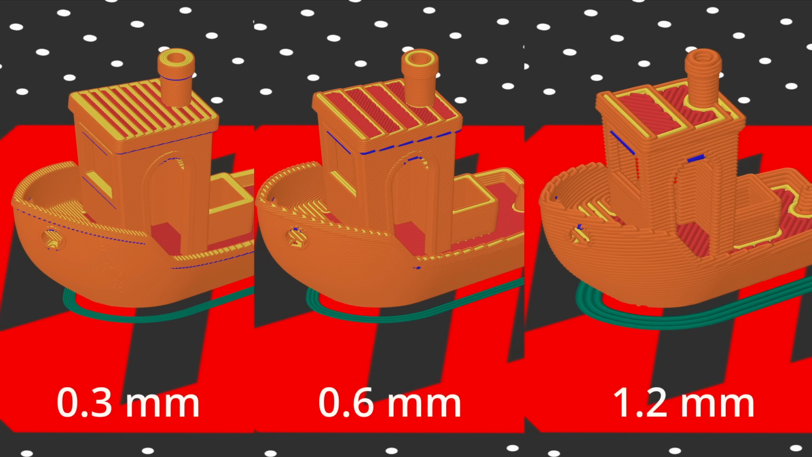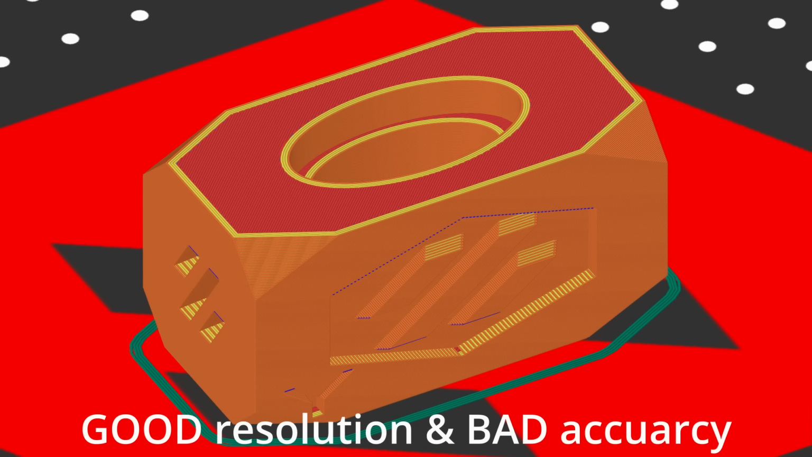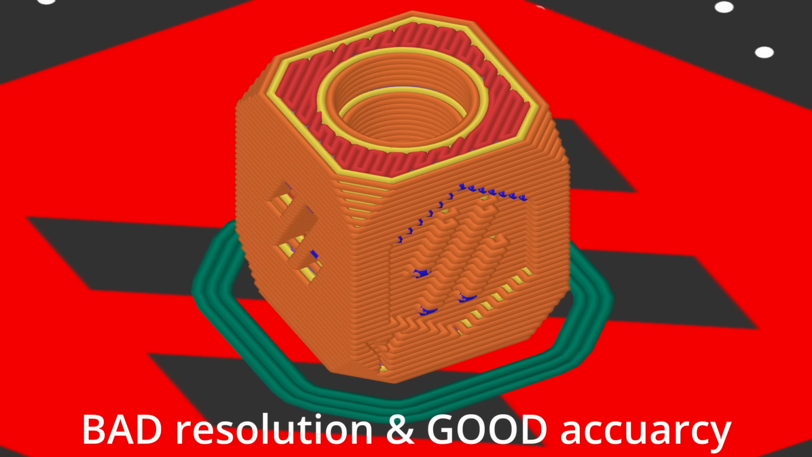Compare that with the nozzle size of a 3D printer. The nozzle diameter defines how fine of a detail you can print, but your motion system or your steps per millimeter can be totally wrong, leading to a part with a lot of details but wrong dimensions. If your motion system is perfectly calibrated, even with a big nozzle, you're able to print dimensionally accurate parts, but it might miss details.